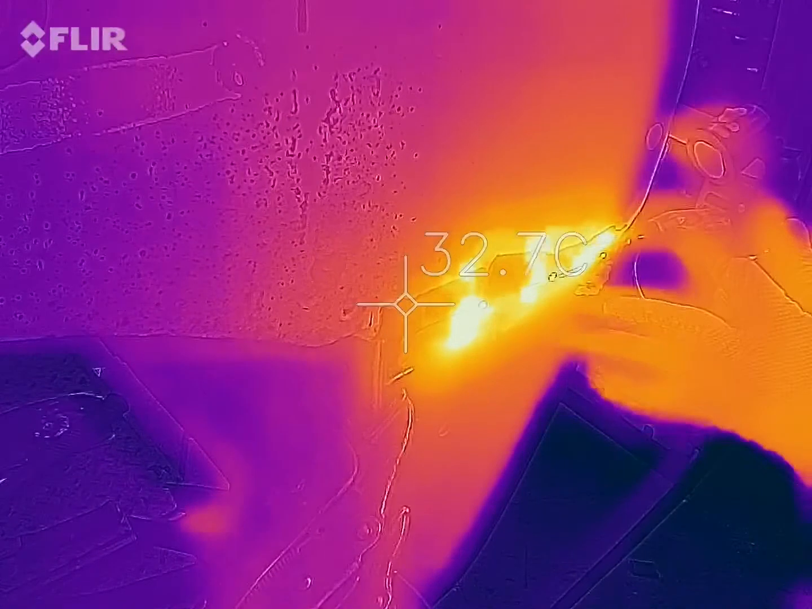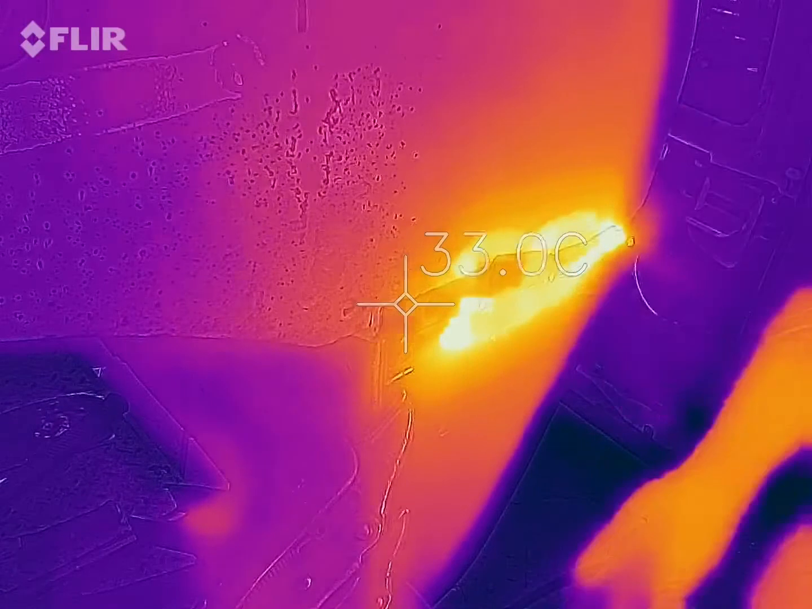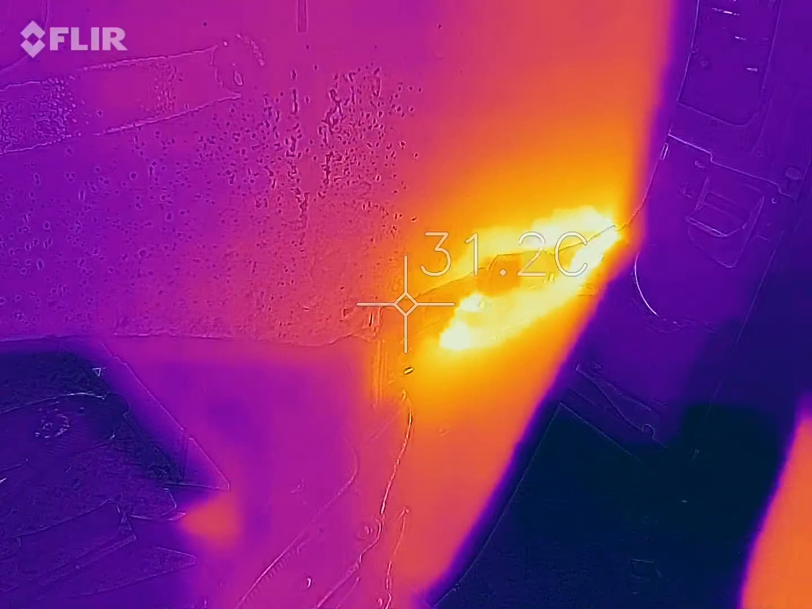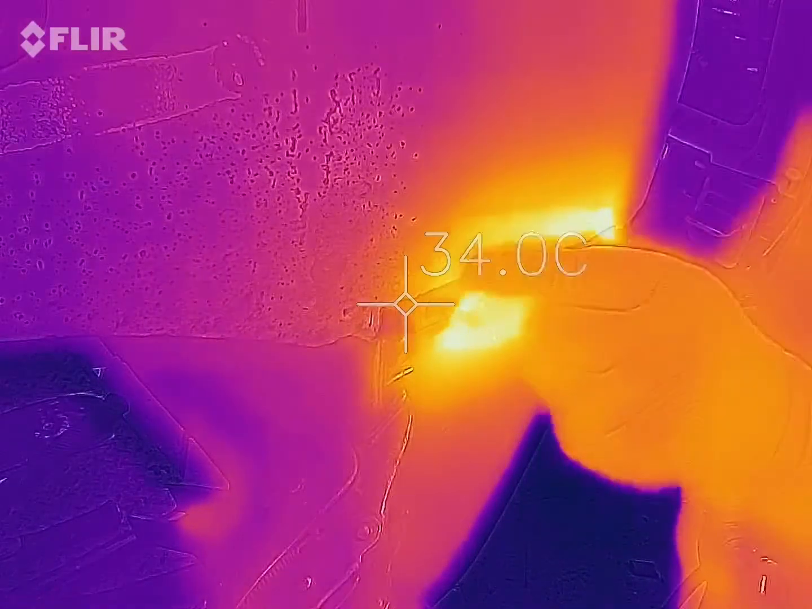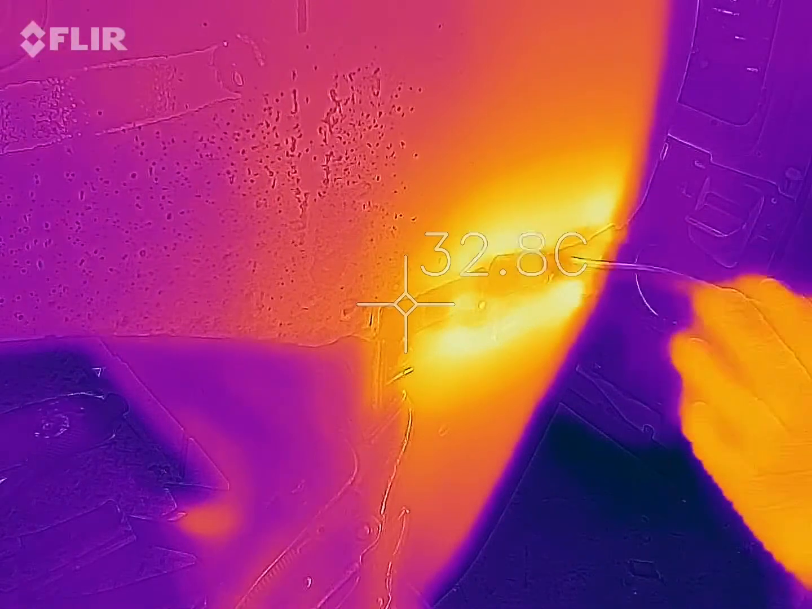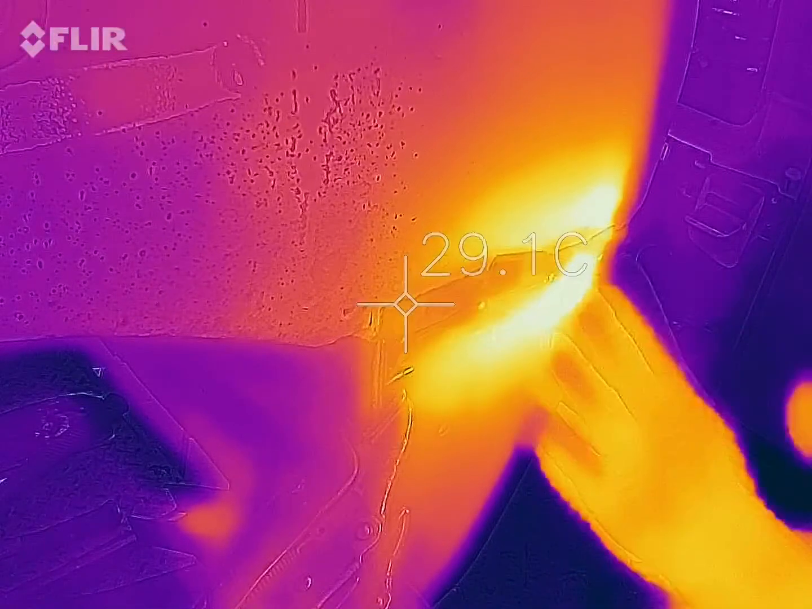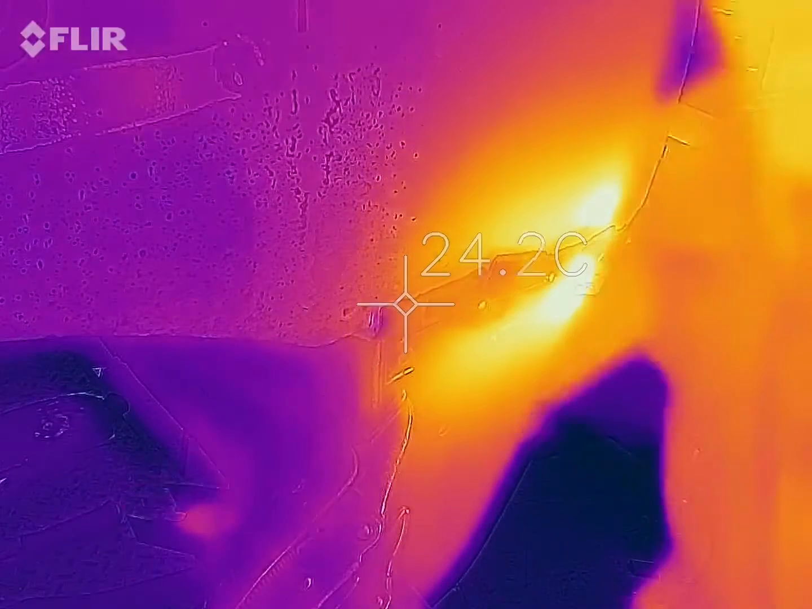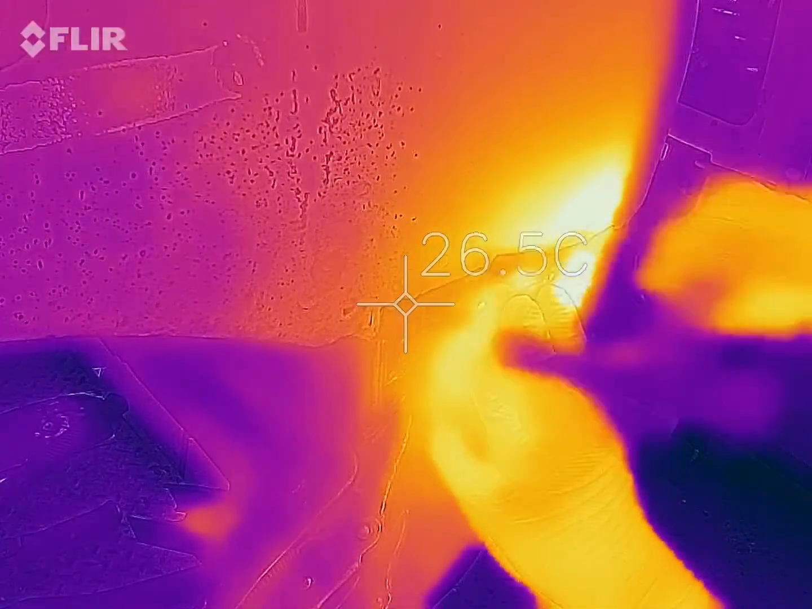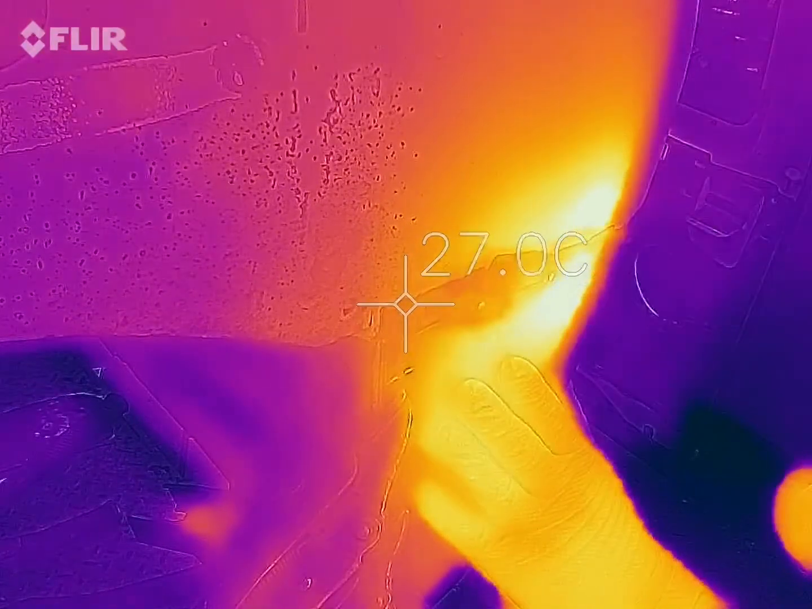Heard that, eh? Burn through. Look at that heat. It's going more into the bottom than the top, and I'm suspecting because of that piece across here. A couple of tweaks with a hammer. Wish it all sounded like that part.